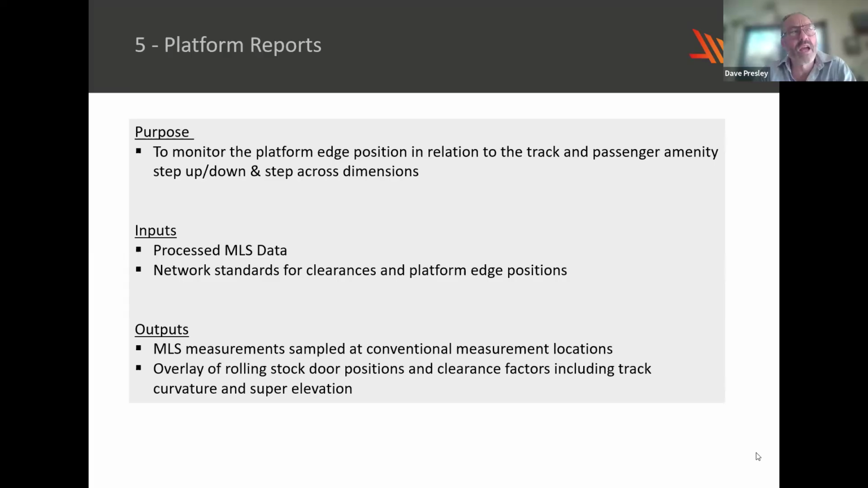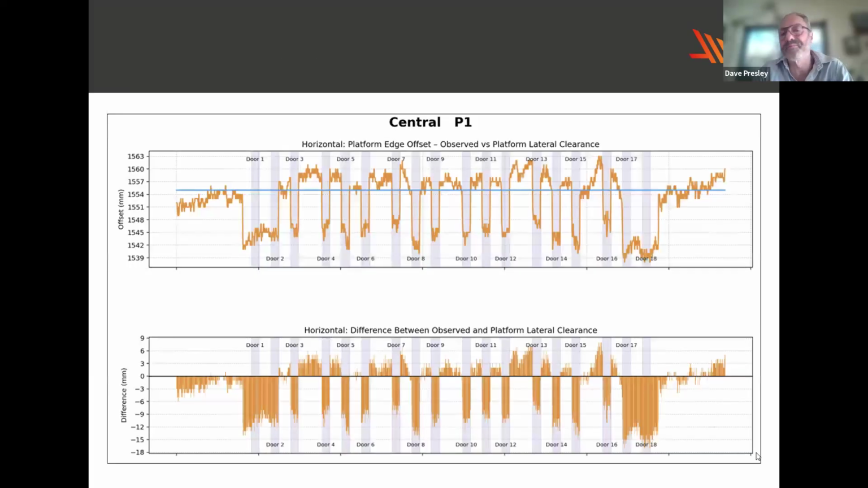Platform reports are something that can be done automatically using MLS data. The railheads and the coping edge are automatically detected. And once again, spreadsheets can be generated automatically showing distances or changes along the platform. The door positions for different rolling stock can be superimposed on the platform, on the chart.